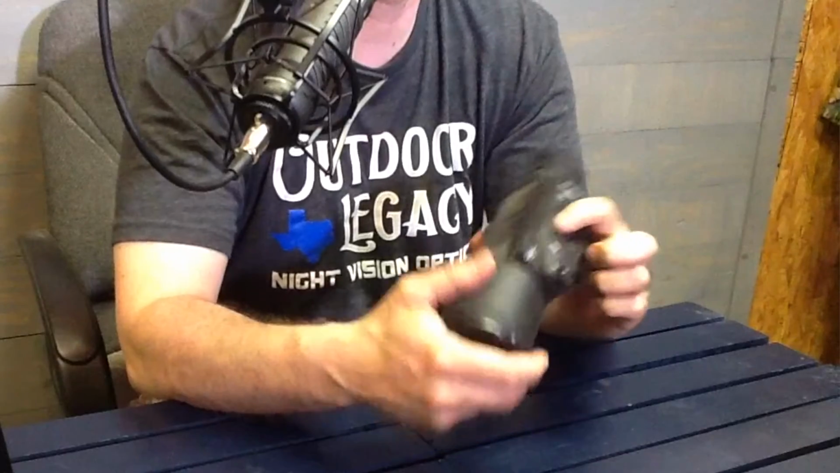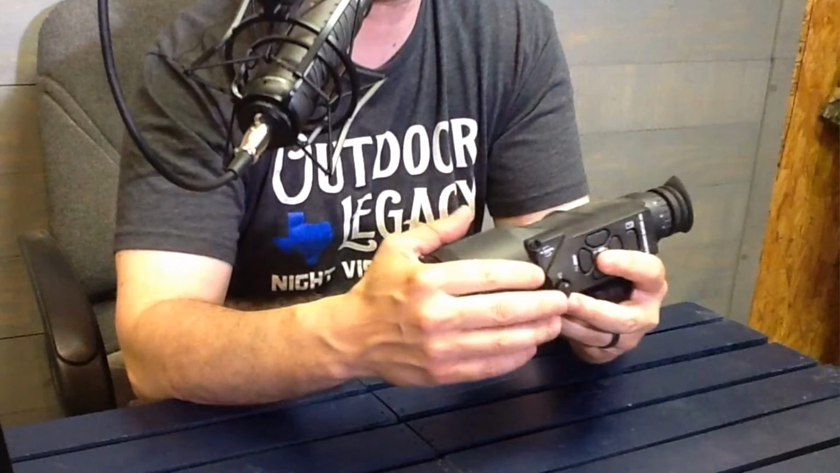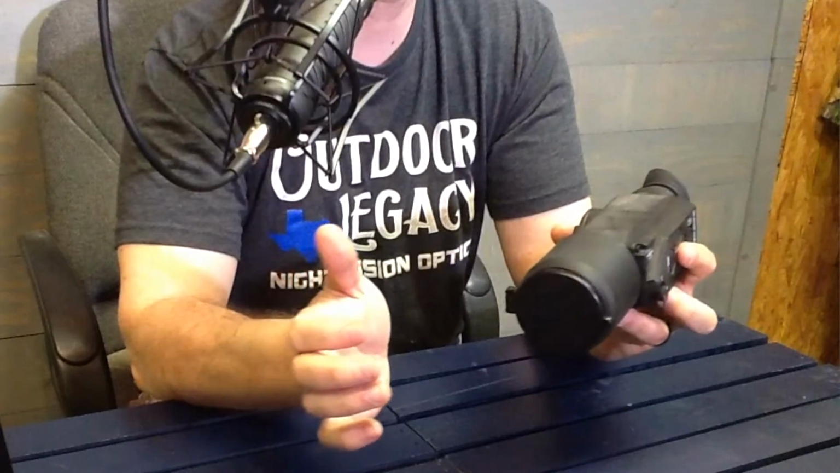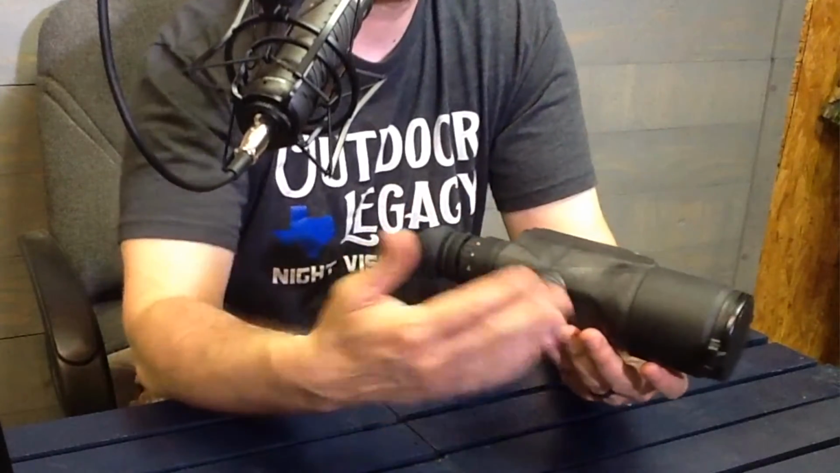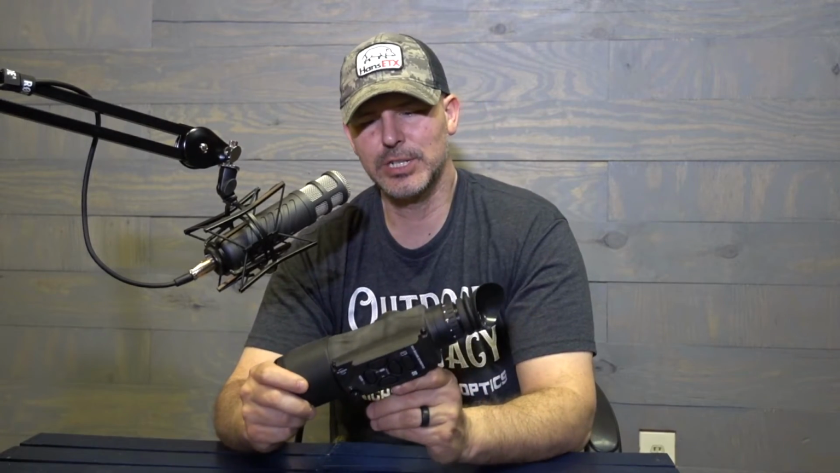And when you nuke on this one, you close the lens cap, you hold and press that button for just a couple seconds, and it automatically refreshes, and then you open the lens cap back up, and it's ready to go again. So you can leave that going for quite a bit of time before you have to re-nuke it. But once you turn it on for the first time, you've got to manually nuke the scope, which is the same thing you've got to do for all the Trigicons. The Halo LR has the standard viewing modes. It's got the white hot, it's got the black hot, it's got the edge detect.